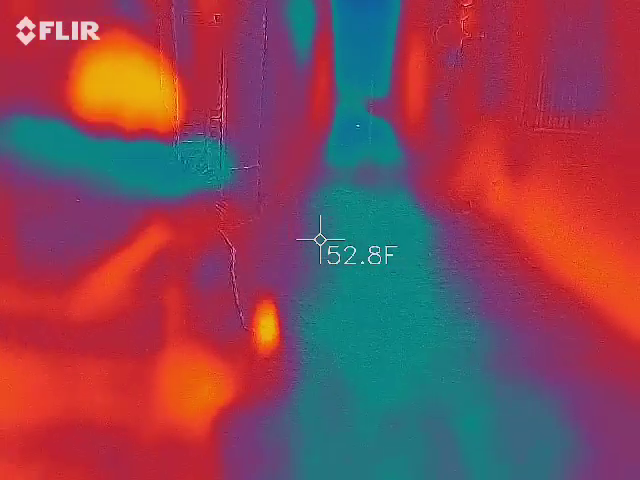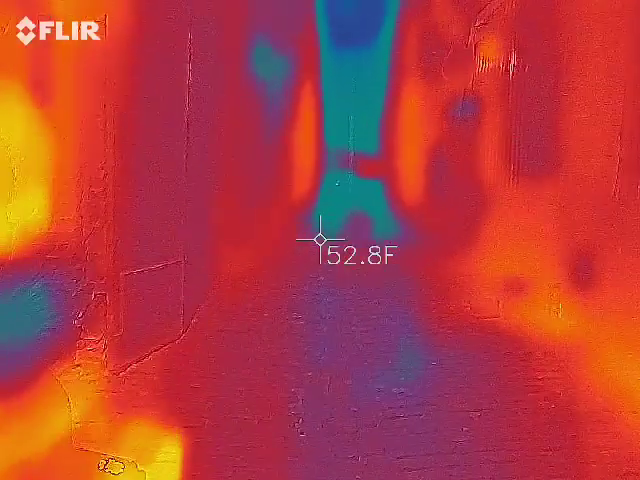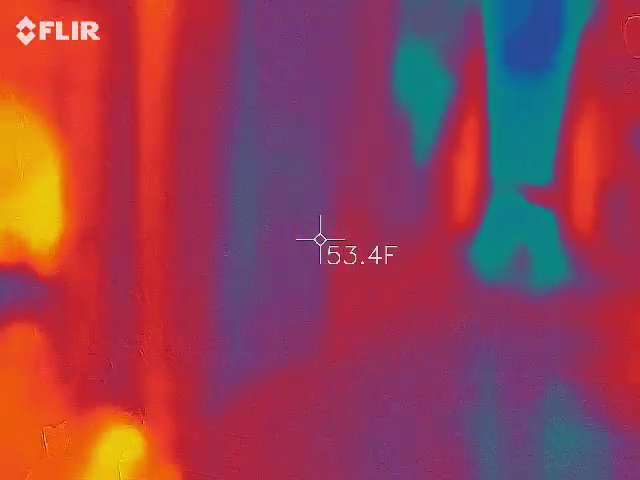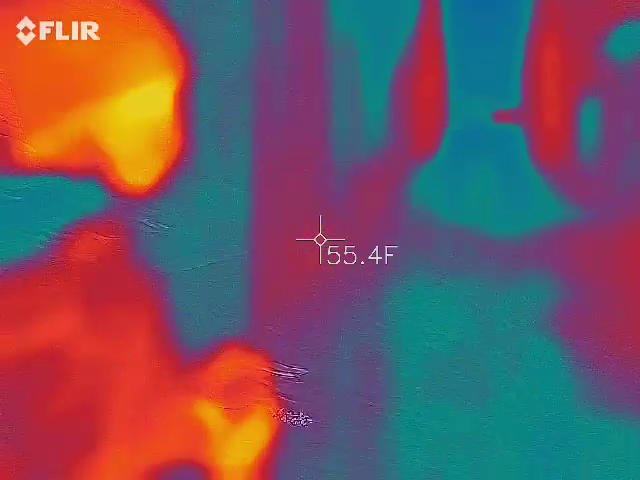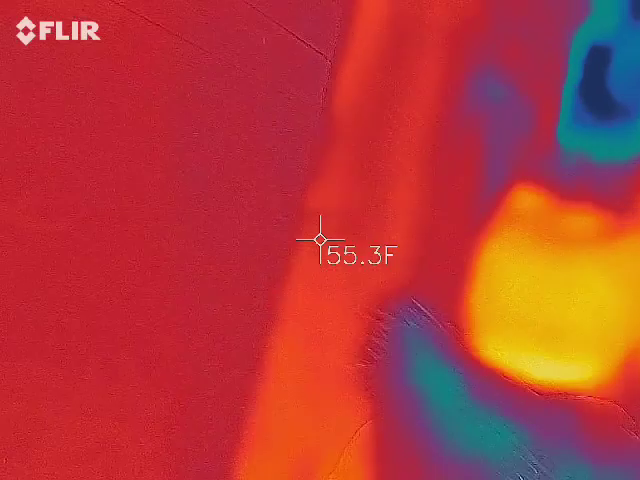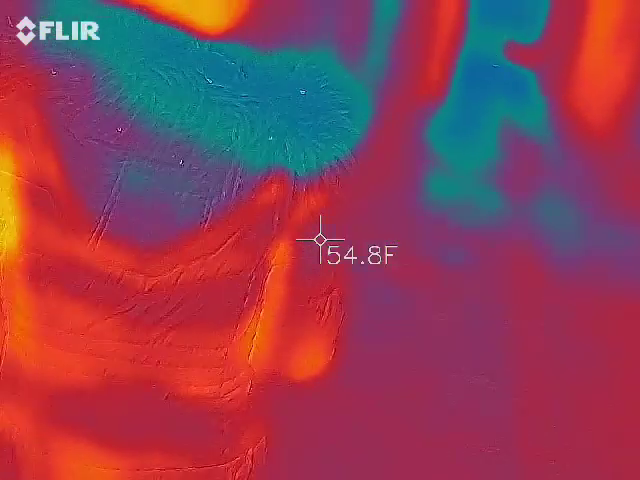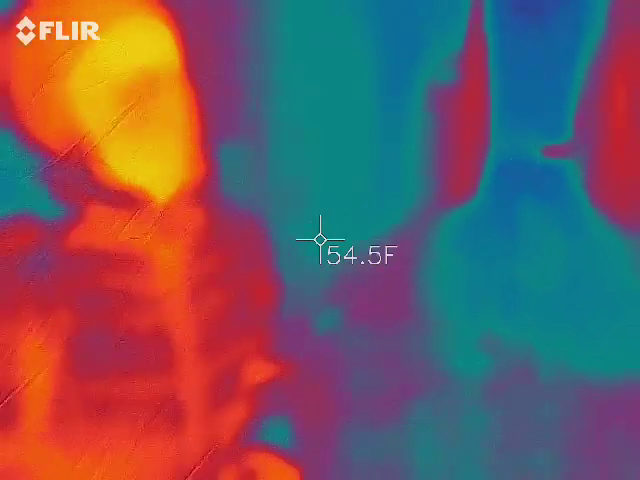I love bringing people down this alley because it's one of the oldest streets in Charleston. If these bricks are from the 1600s, you could tell that they're kind of in the same shape. What about the cobblestone one? Those are going to be later 1600s, probably a little bit. Slightly older. They're probably the same age, within 20 years of each other.